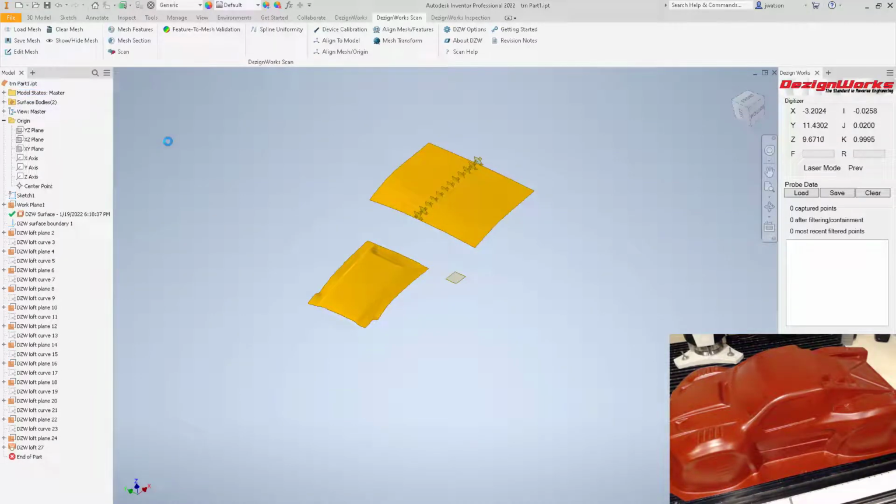Now let's talk about feature to mesh validation. This allows you to validate and inspect your data that you created during the process. It's not for full-blown inspection that has GD&T and things like that. It's for mainly you, the engineer, inspecting your parts during the process.